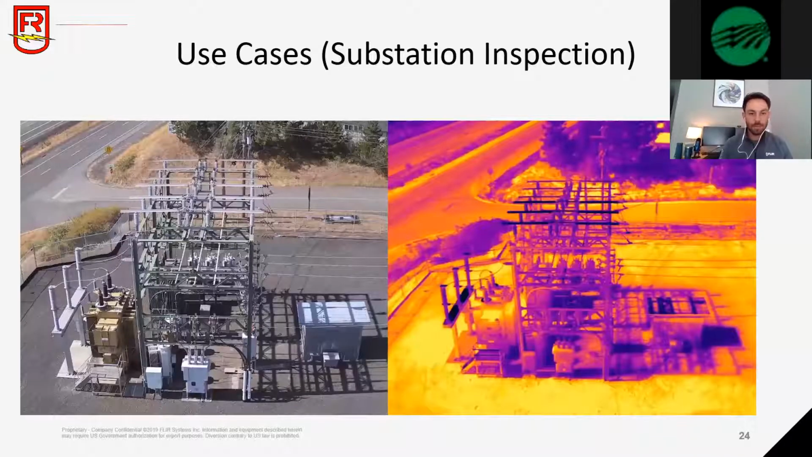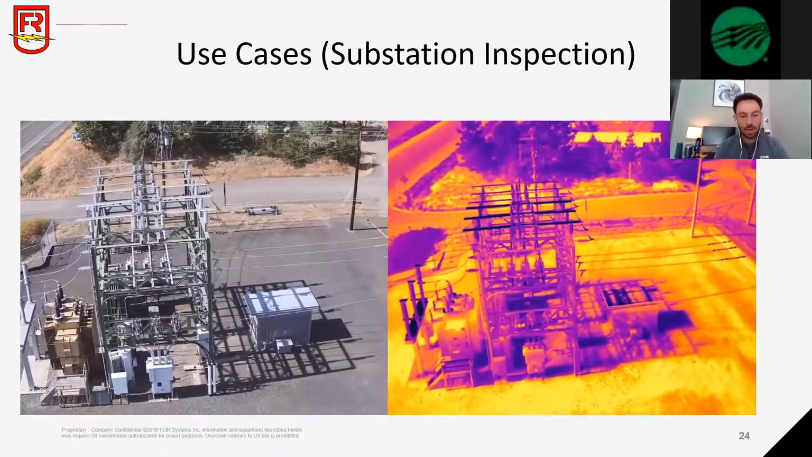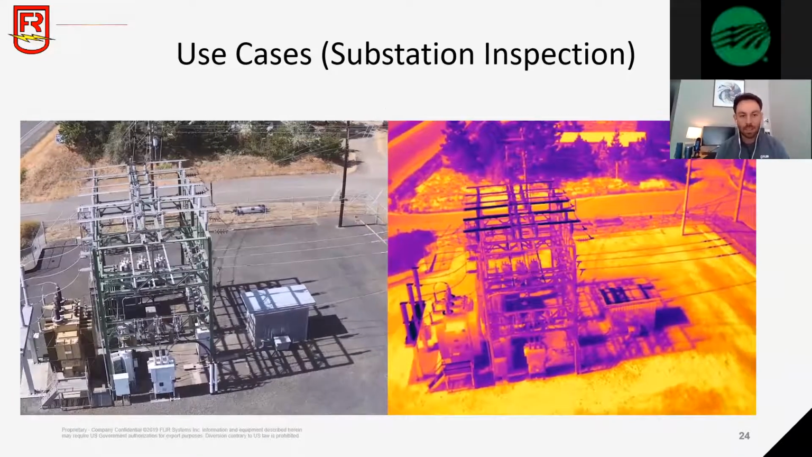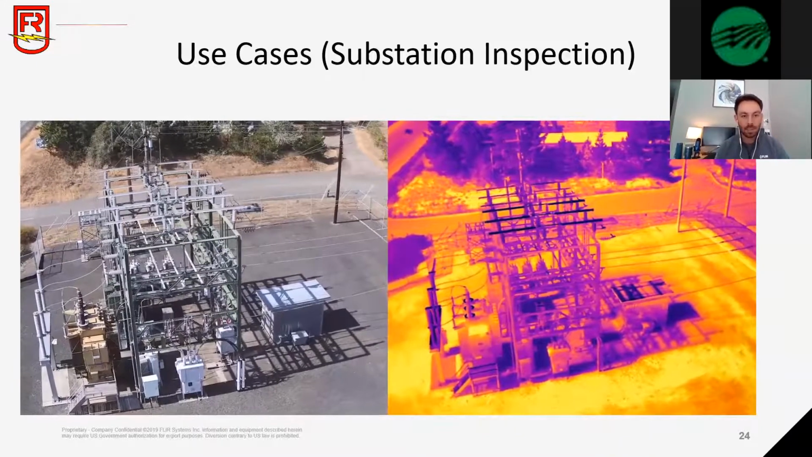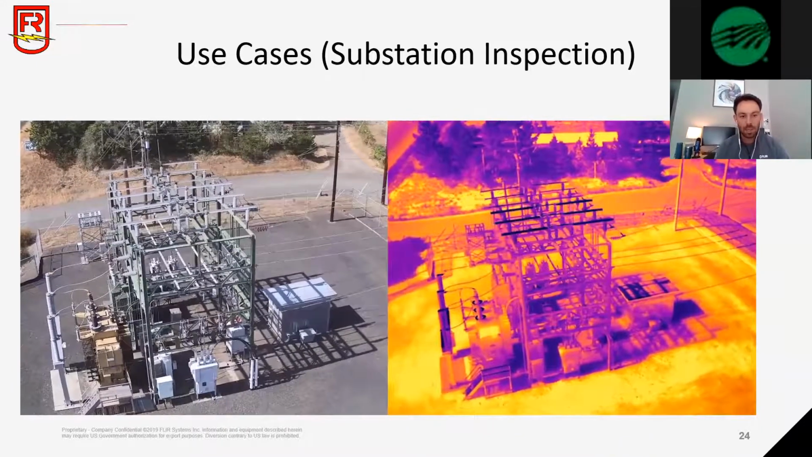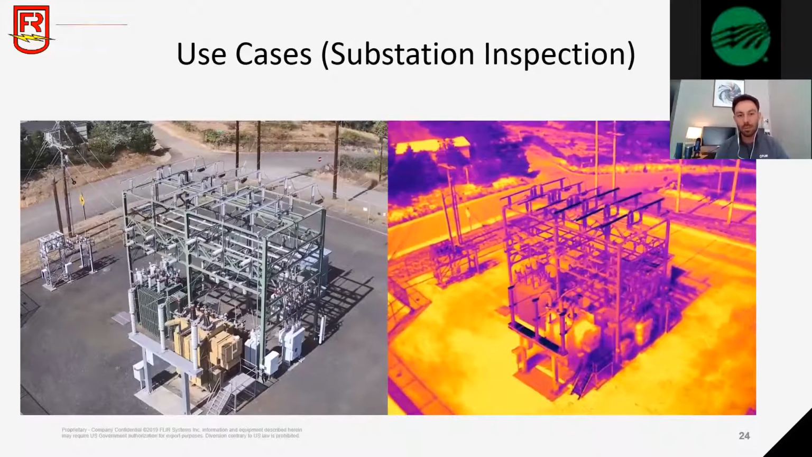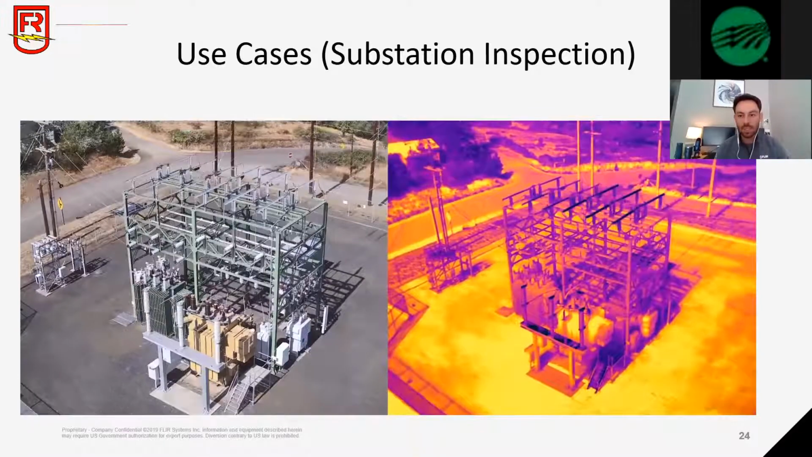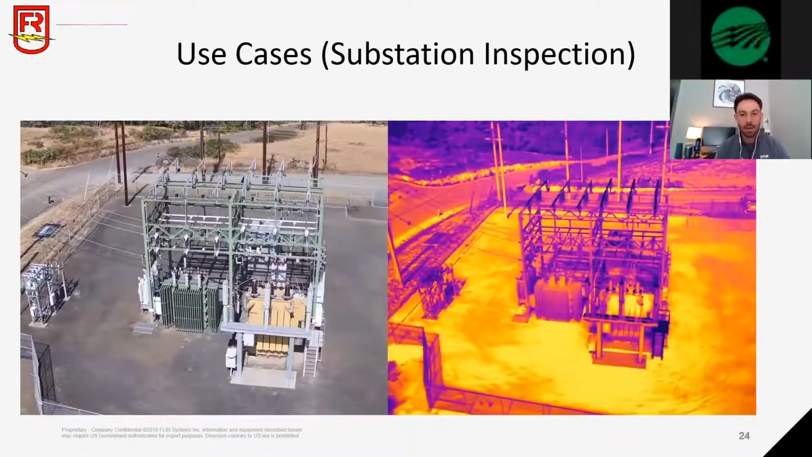Okay, next, let's go over substation inspection. Traditionally today, you're going to have a thermographer going around this asset with a handheld camera inspecting it, but that leaves the top of the asset and some of the harder to reach places. It's not as easy to get to those locations. So using a drone, you are now able to create a digital twin of this asset and in real time know exactly what's happening with that substation.